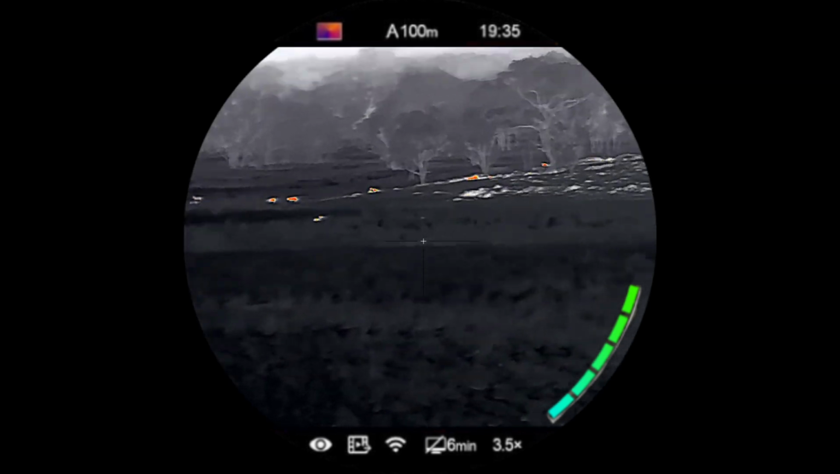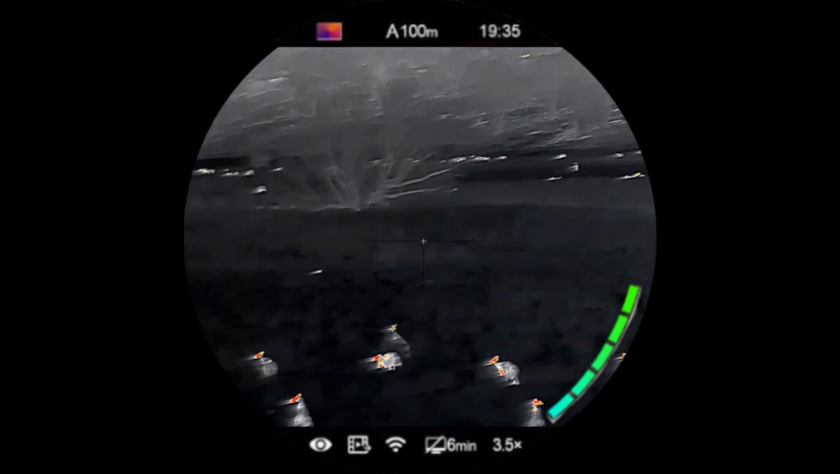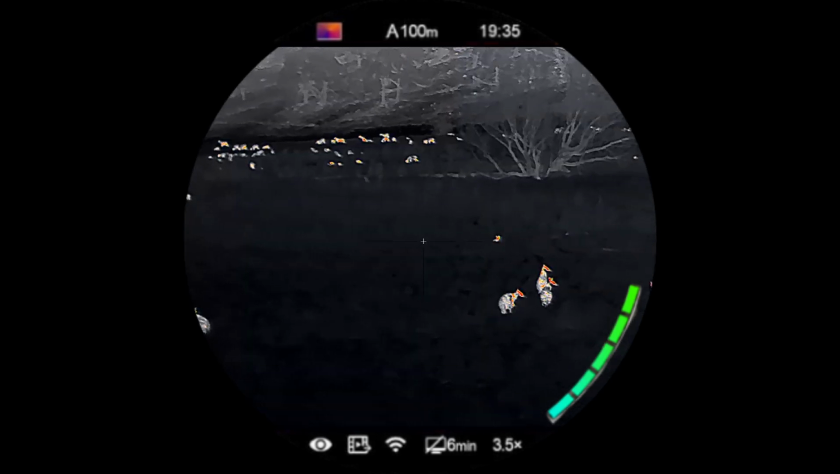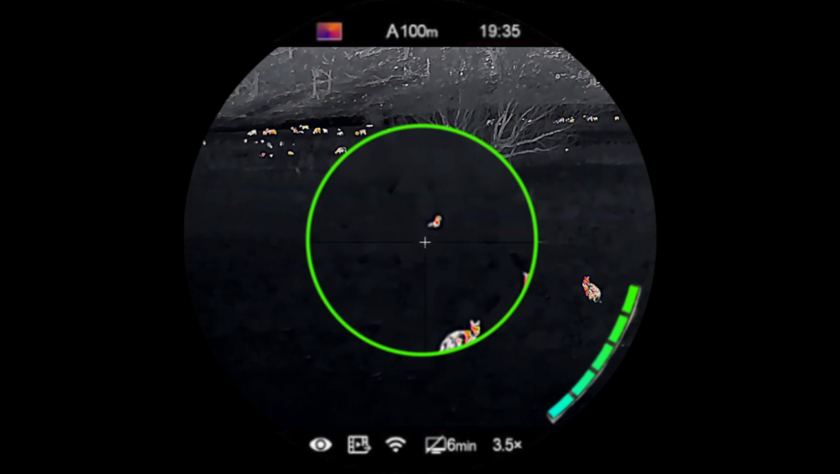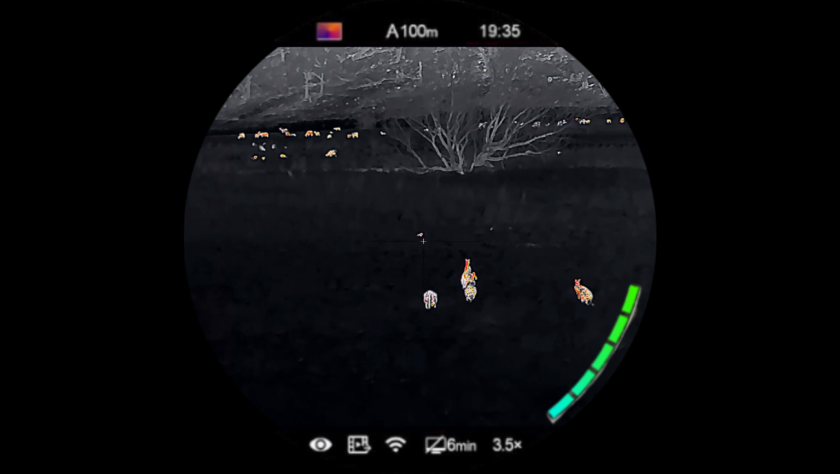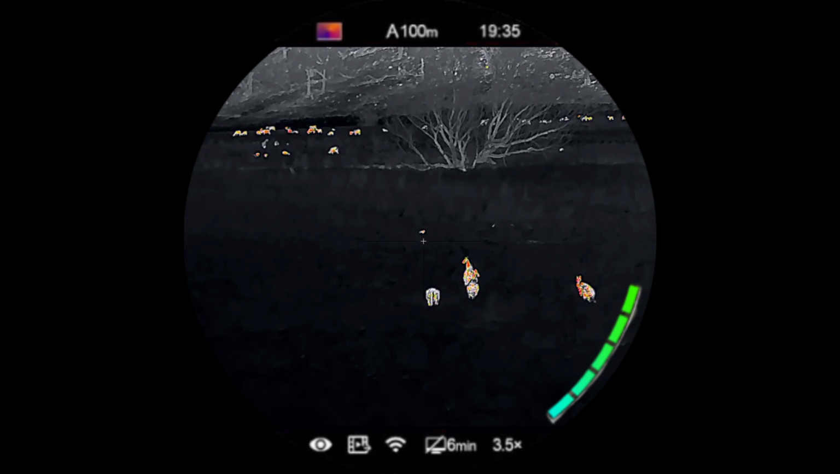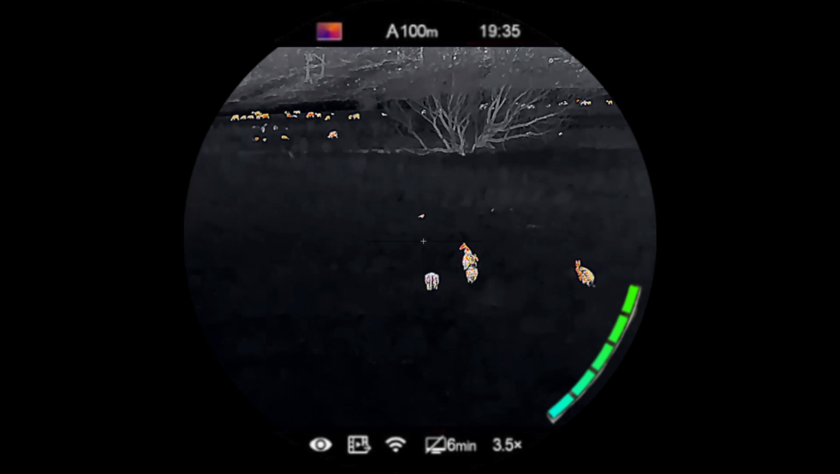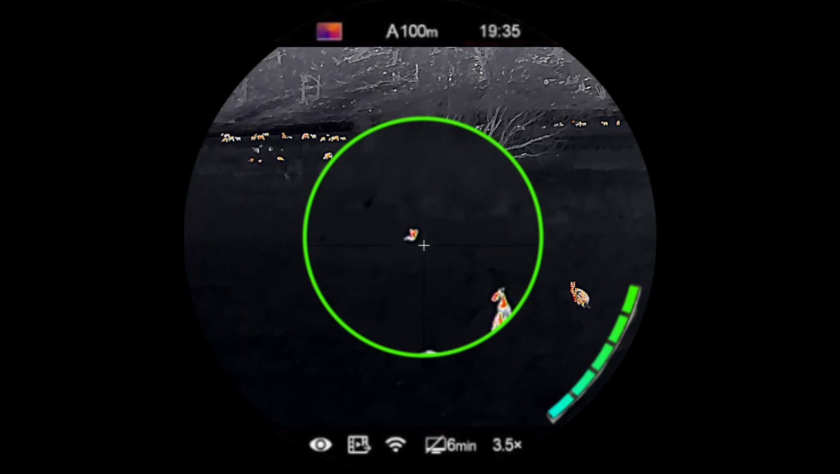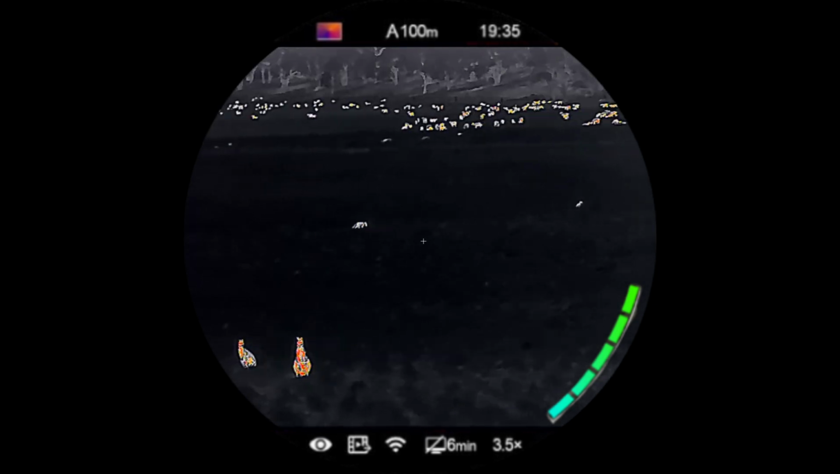Just trying to locate this fox. There's a couple of heat signatures around, that could be it. There's one down there, which I'm pretty confident is just a rabbit. Oh wait, there we go. That could be our fox right there. I'm not 100% sure, just the way it looked a second ago. Kind of looks more like a rabbit right now. It's probably not the fox I saw a moment ago. So if I can get... Oh, there's a fox. Fuck.